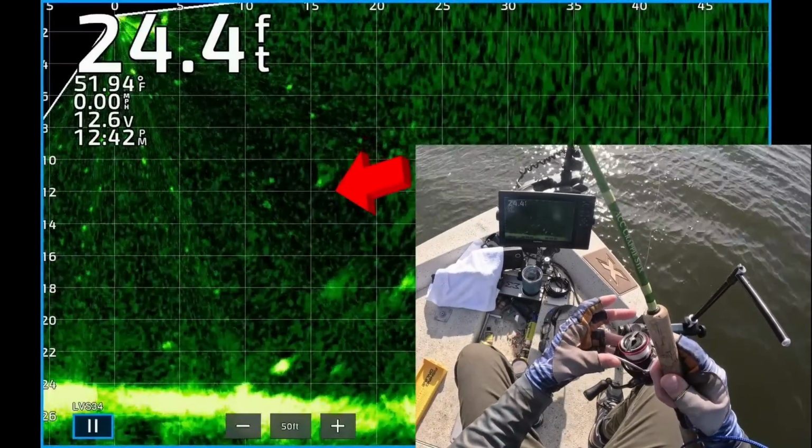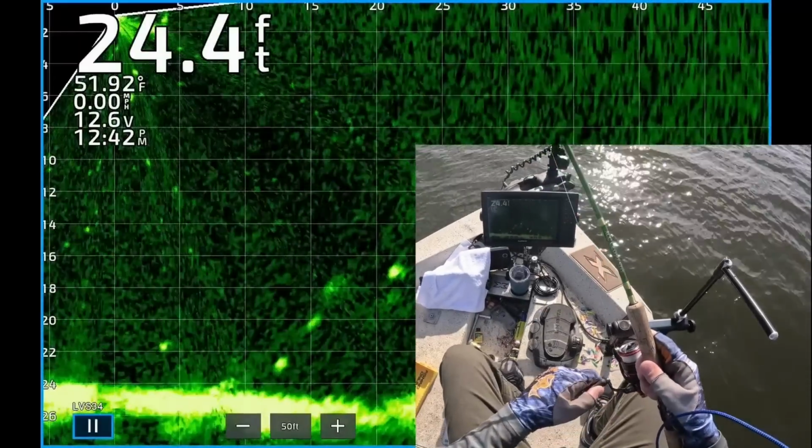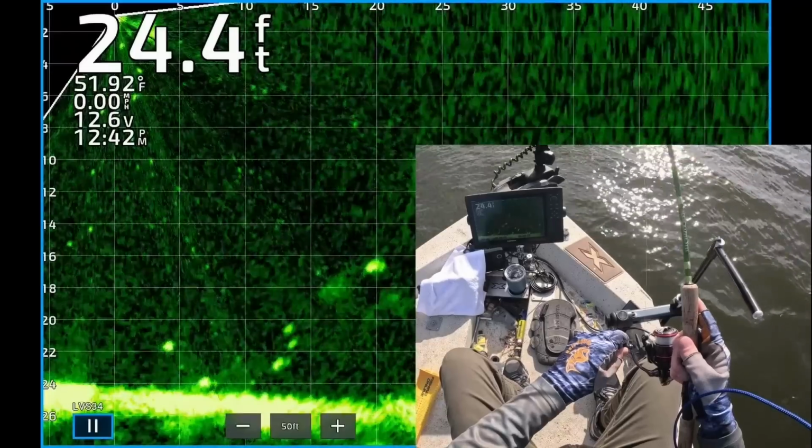Well, I had to catch one more fish to make it an even 25 fish for the day. It's hard to leave when the fish are biting like they are biting today. It was fun.